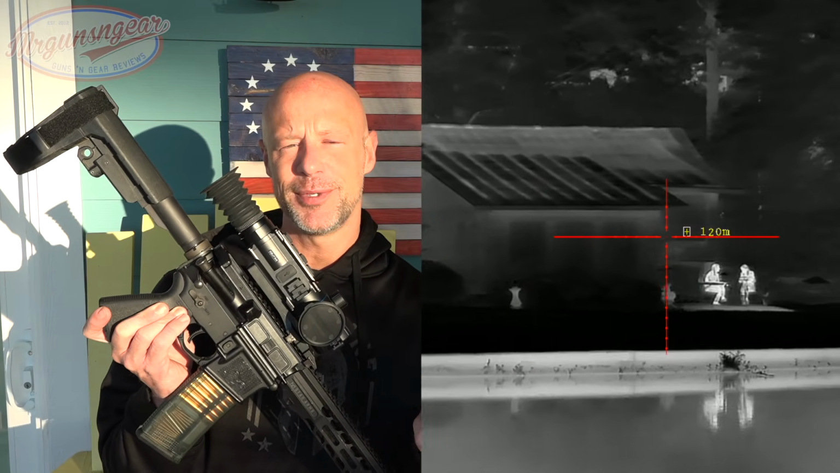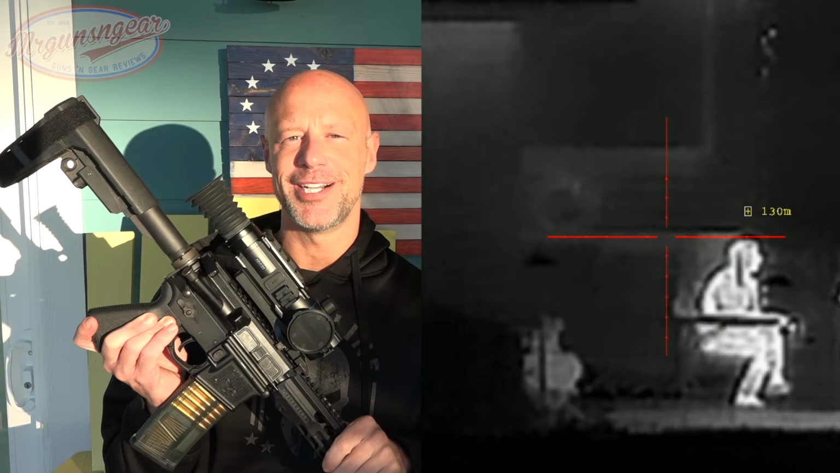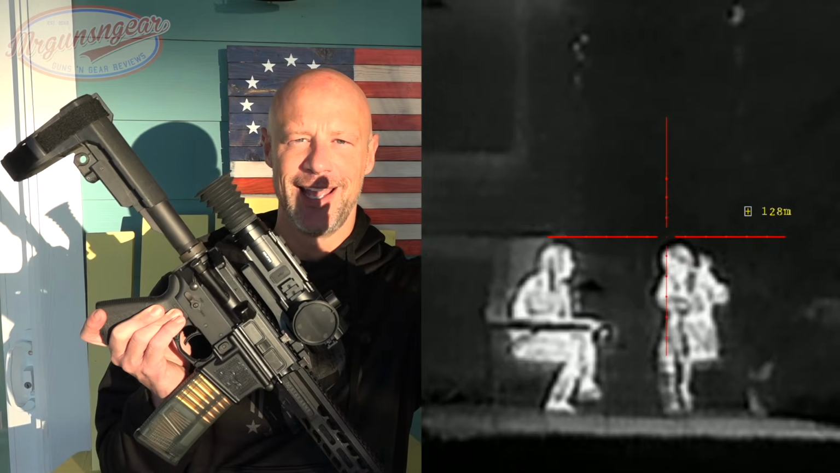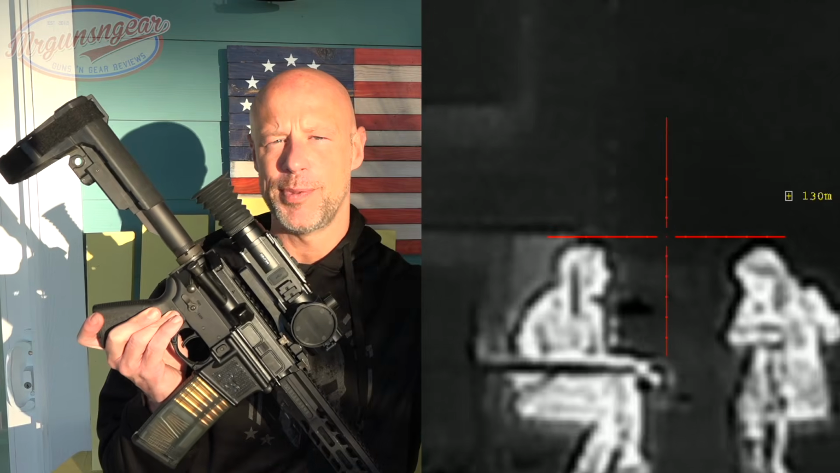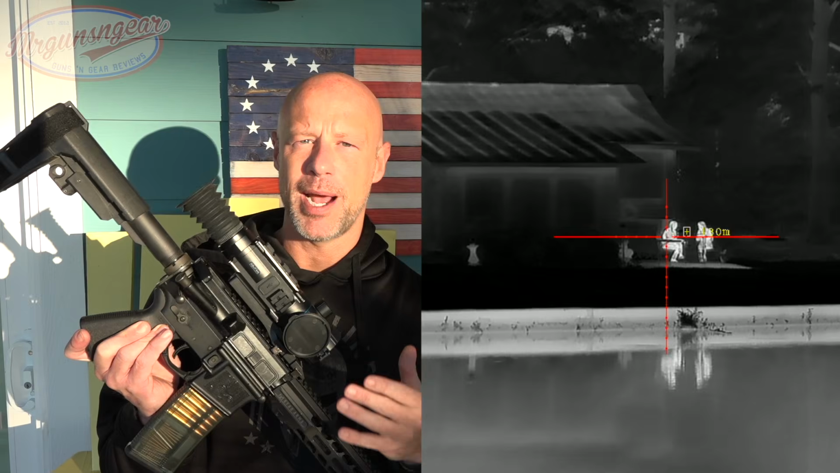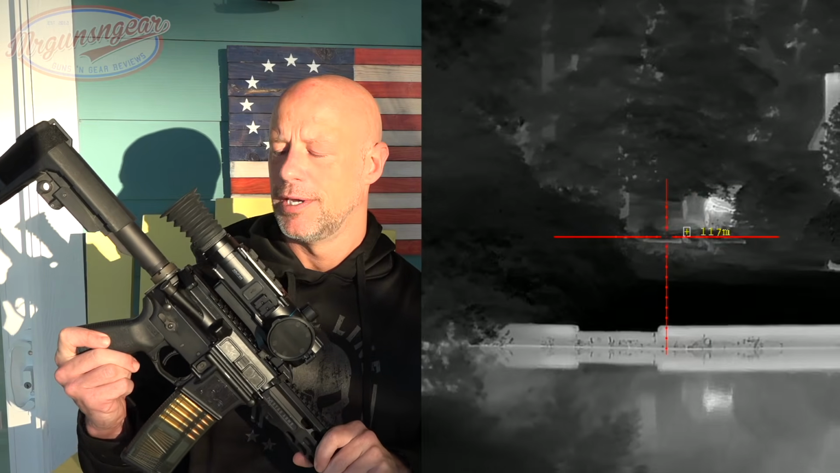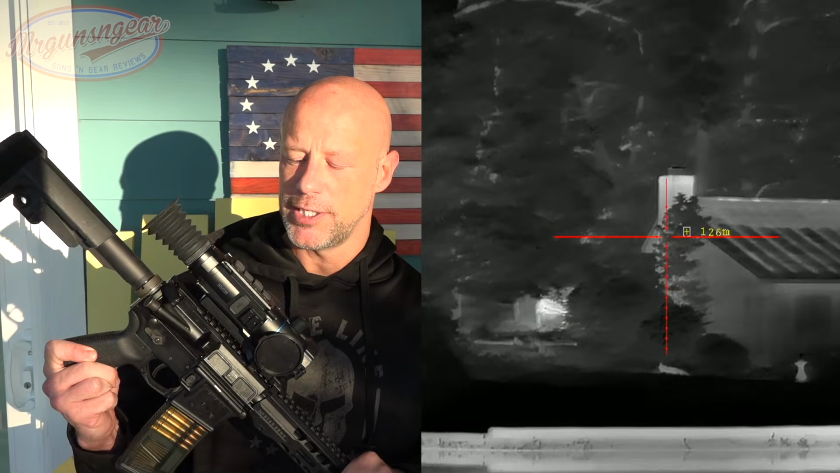That's very similar to the light reviews I do. If you watch all my light tests and reviews, I do 110 yards at an angle a little bit off to the left from this image that you're seeing here. But it gives you a good idea of nighttime and how people and buildings contrast. It really is very, very sharp. Of course, as you've seen, it's very usable during the day.